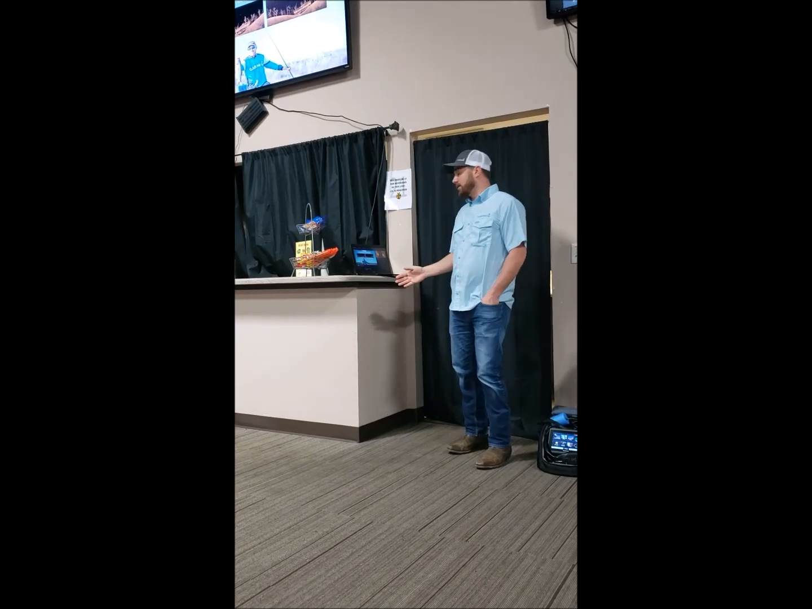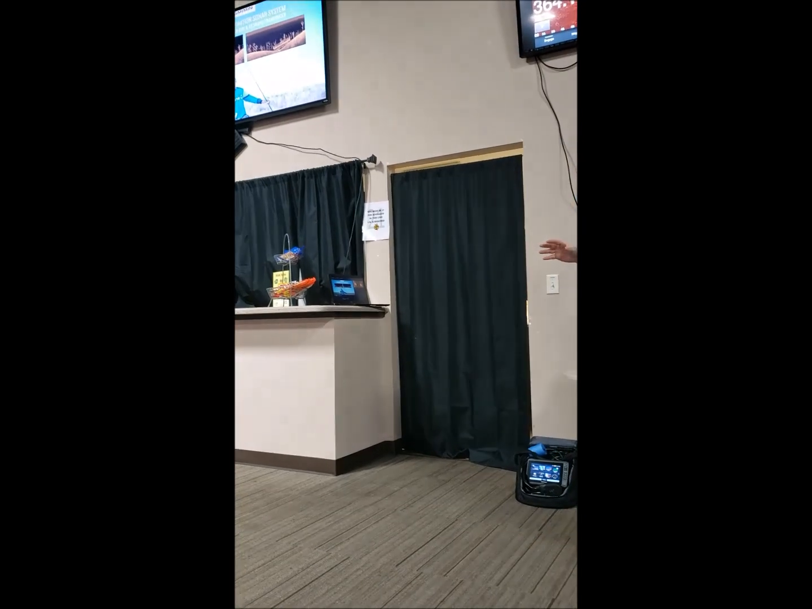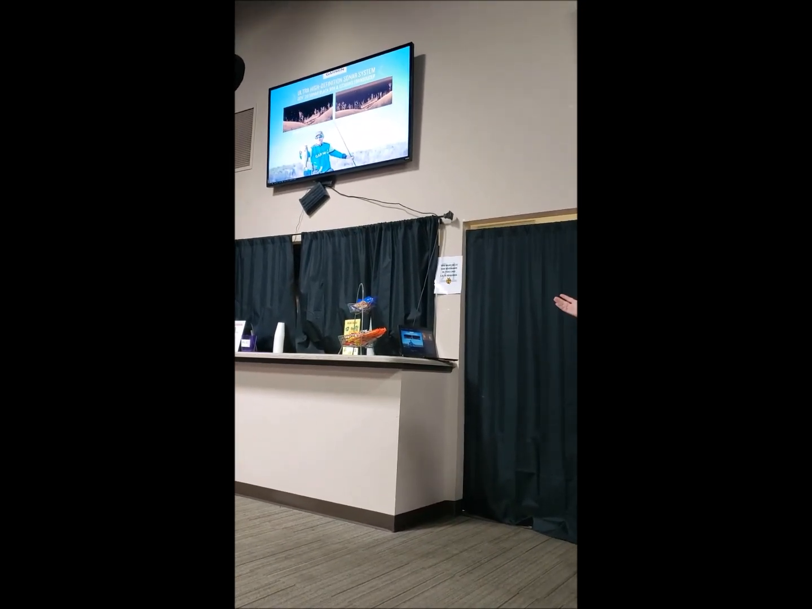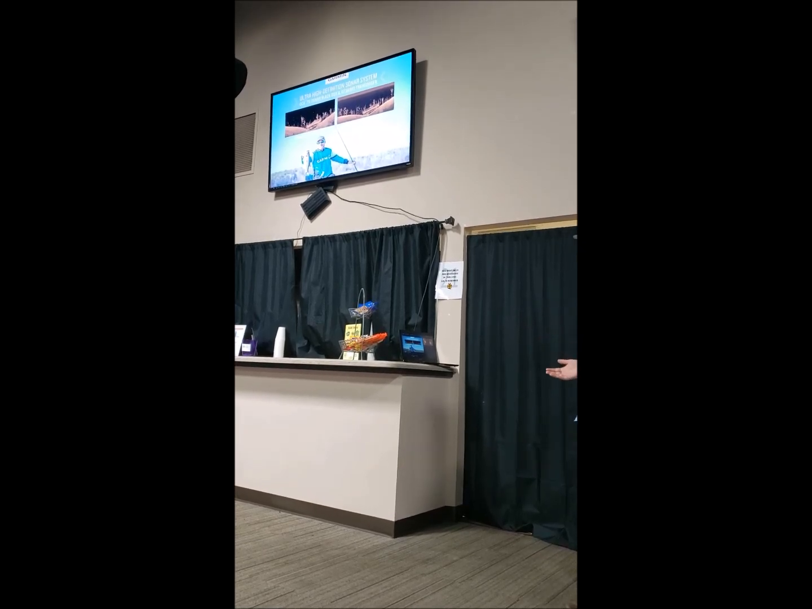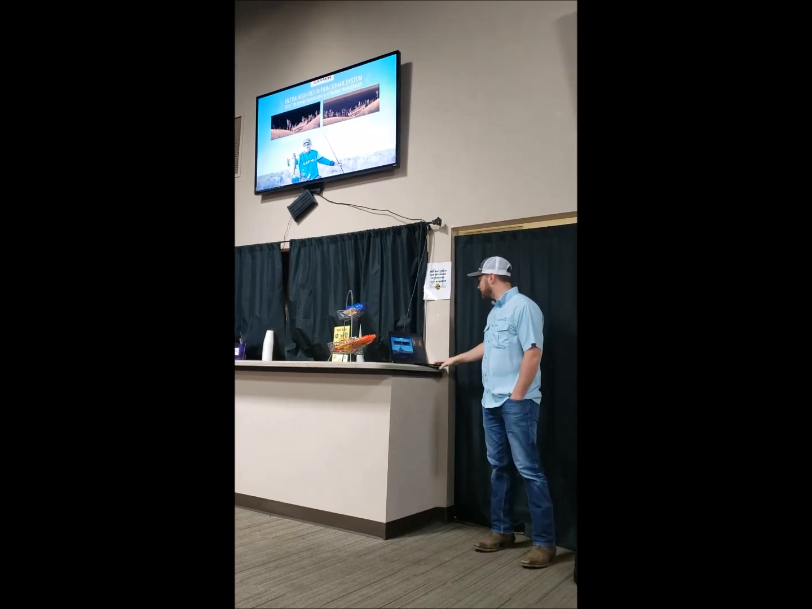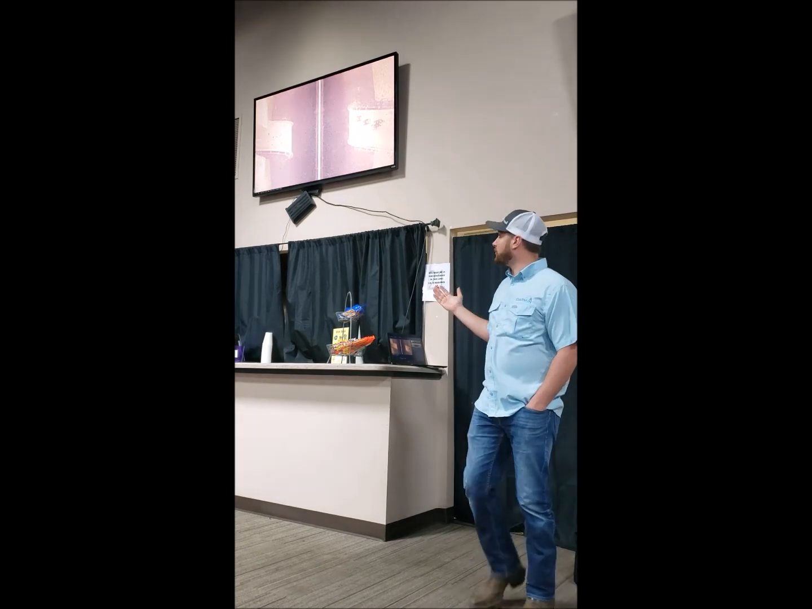Now getting into ultra high def, this is Garmin's version of mega imaging. I'm sure you've all heard of that. This will show some fish due to the intensity of the energy that we're putting out from the transducer, and that's shown here. This is a bridge underwater.